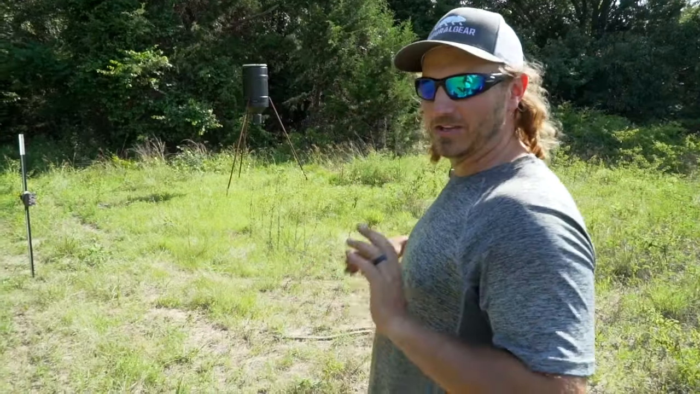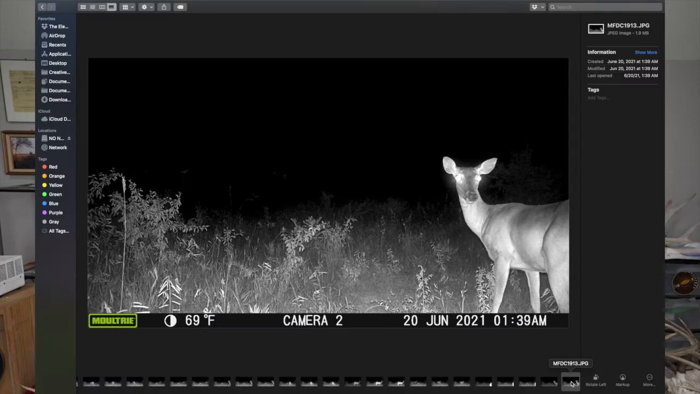This is an even experiment. Same deer, same corn pile. It's almost the same frame right there. Yeah. That's cool.